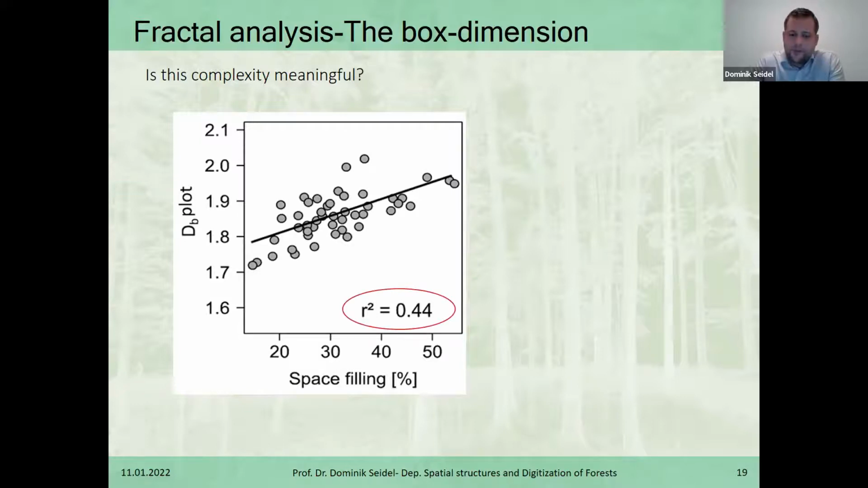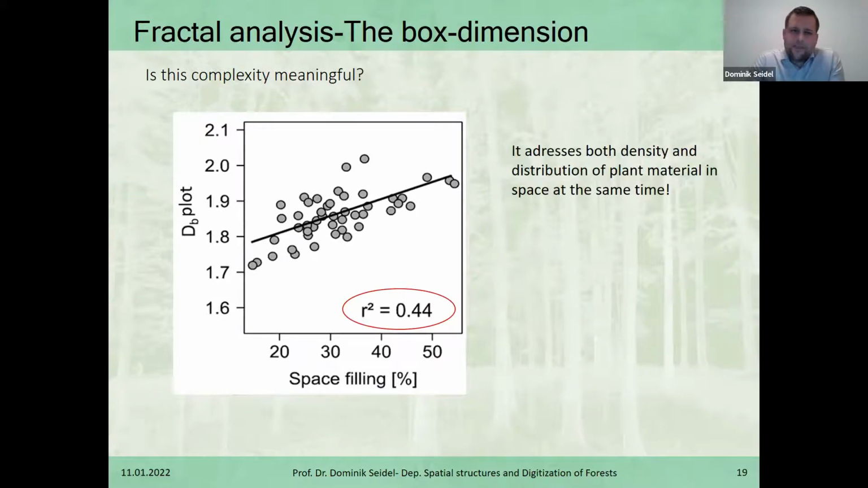This is not surprising because Mandelbrot assumed, and he partly also proved, that the box dimension addresses both the density and the distribution of material in space at the same time. So in our case, plant material. Around 45 to 55%, I only ran the numbers for these plots here, are attributed to where the material is, and the rest, around 45 to 55% of the box dimension, is related to how much material is actually there.